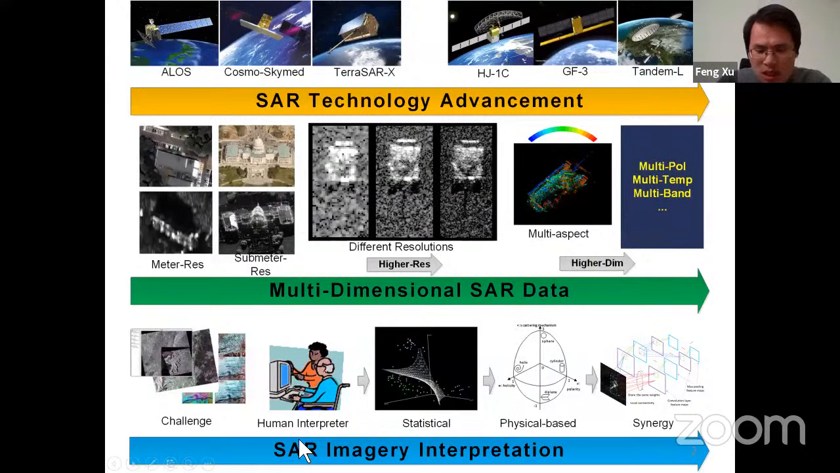And so the key is how to develop the automatic approach for SAR image interpretation, how to extract information from SAR images.